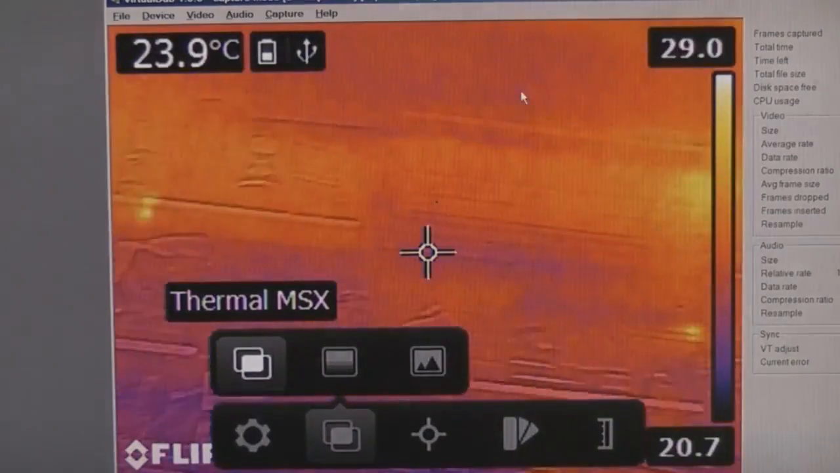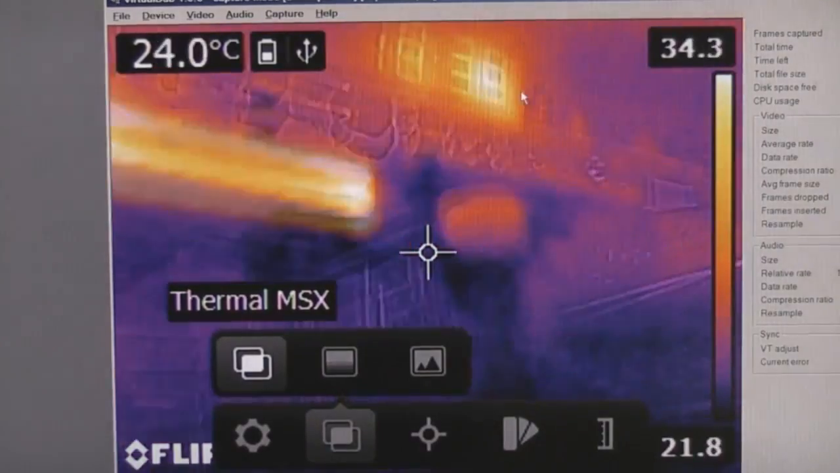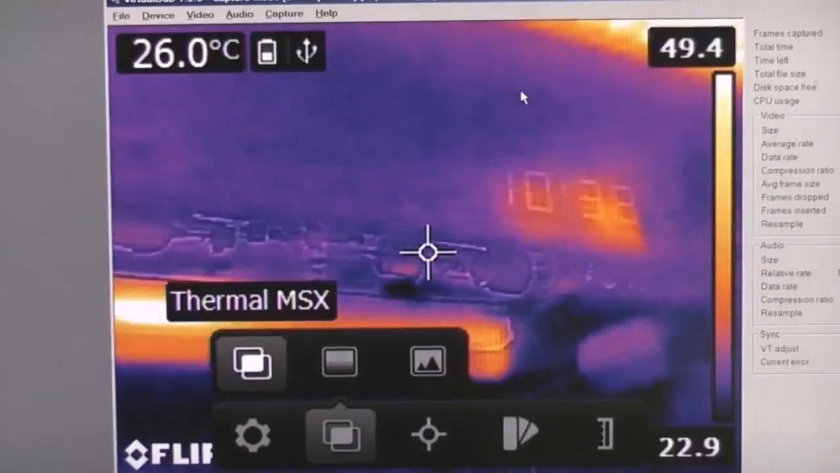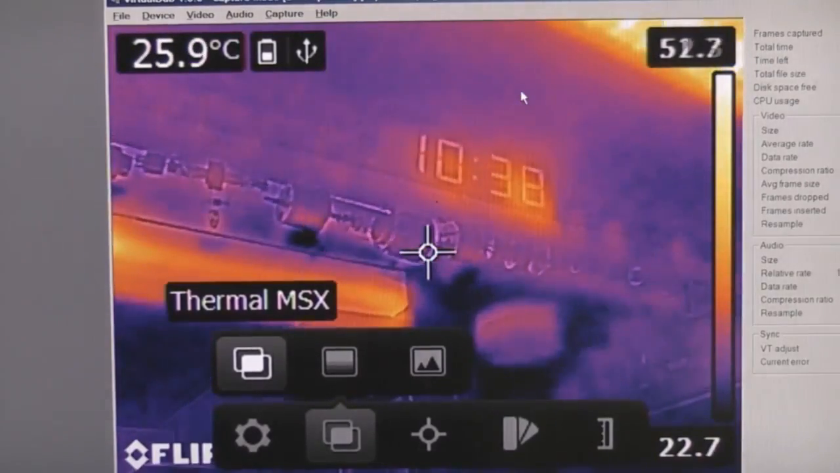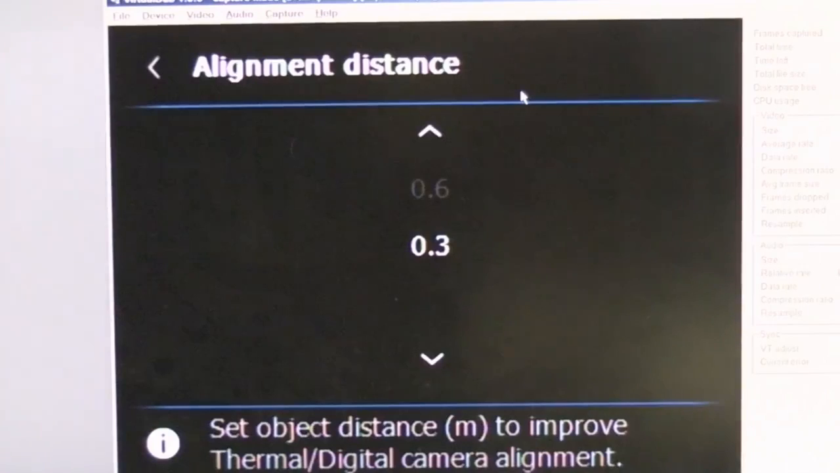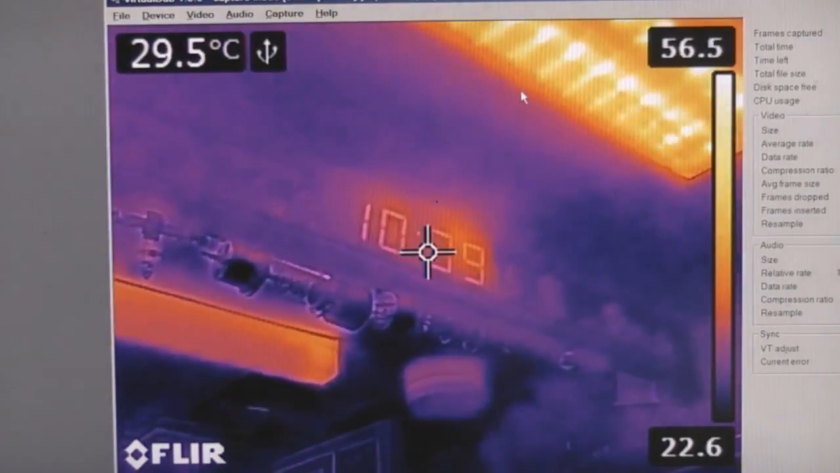You see this is auto ranging as I move it around. So that sudden colour shift is because it's suddenly seen this hot spot from the light, so it's recalibrated. Now at the moment I've got the distance setting on close up, so you see, for example, the heat from this clock actually looks like it's shifted from where the clock is. If I just readjust the distance setting, we should see that get more accurate. So we take that up to about 2 meters or so. You can now see that that's much more accurately lined up with the image.